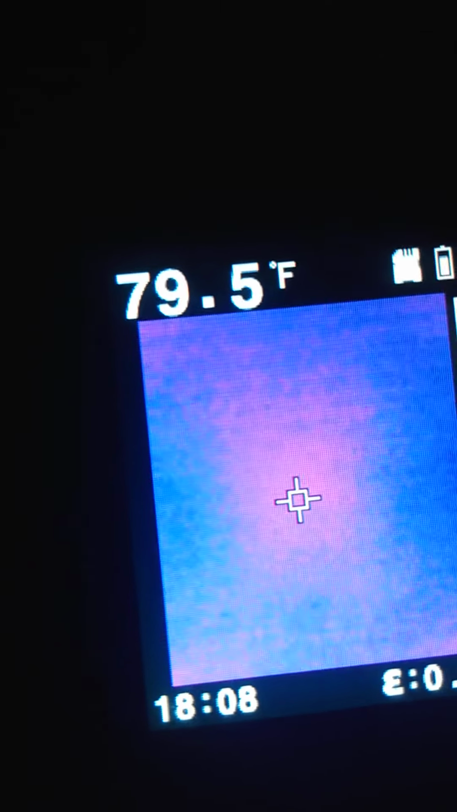Well, it doesn't look like there's any real appreciable amount of heat. While I'm tapping, it's very hard to tell. It could just be the key going up and down, which is making it look pink.